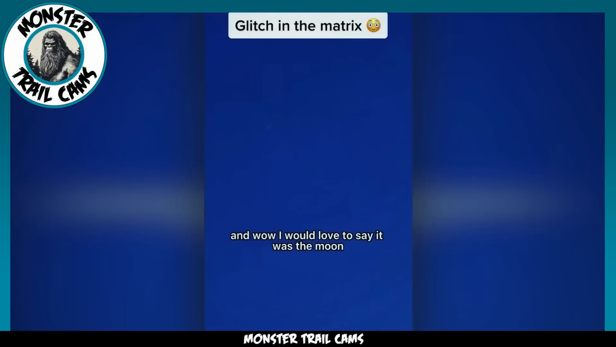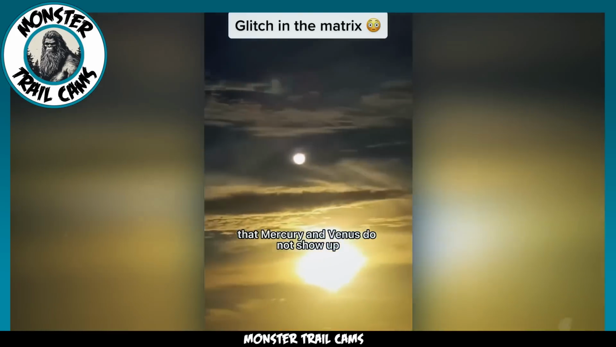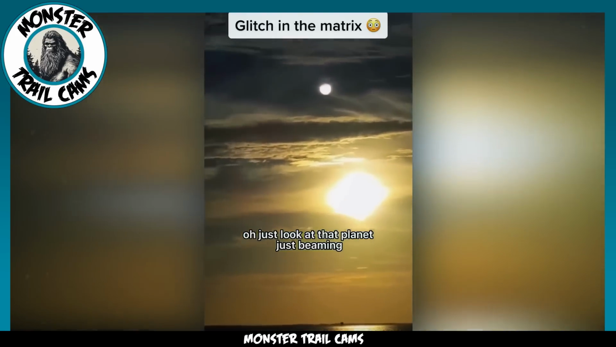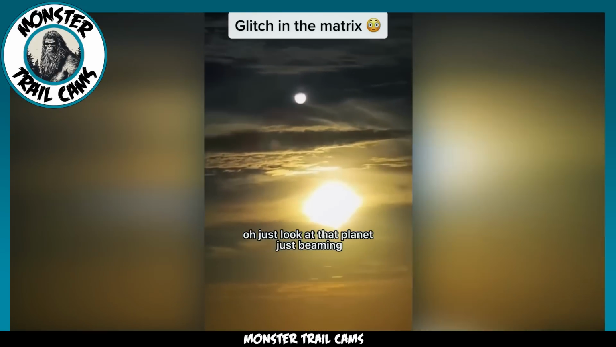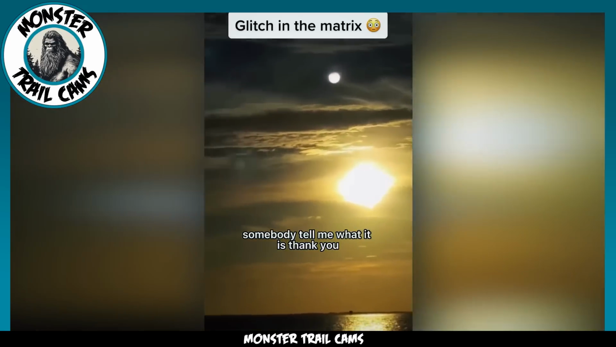And wow, I would love to say it was the moon, but since the moon happens to be right here on the opposite side, there's no way it is. Oh, just look at that planet just beaming and shining right now. Somebody tell me what it is.